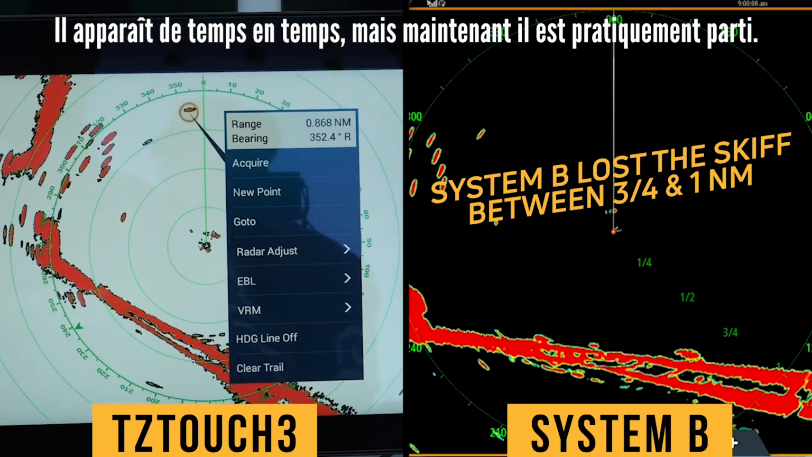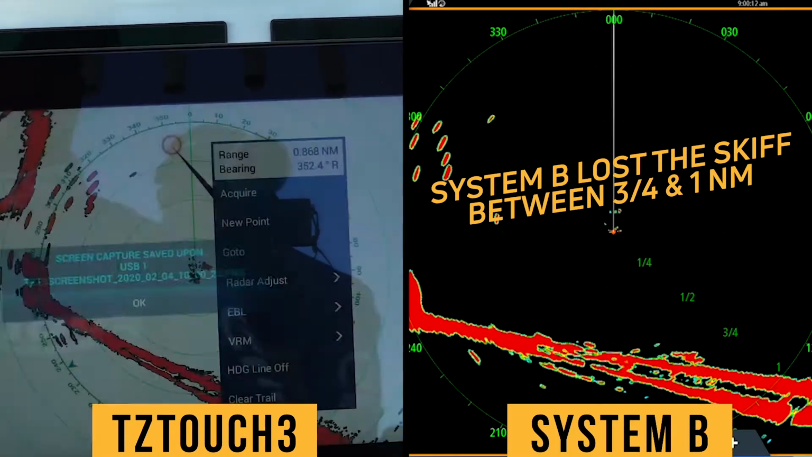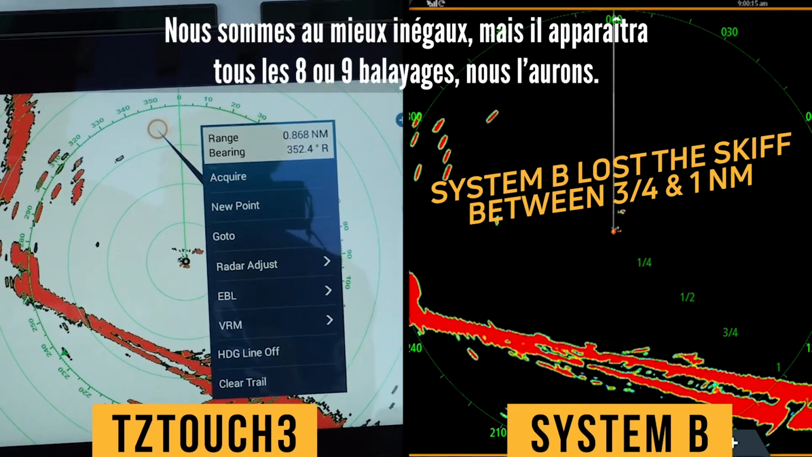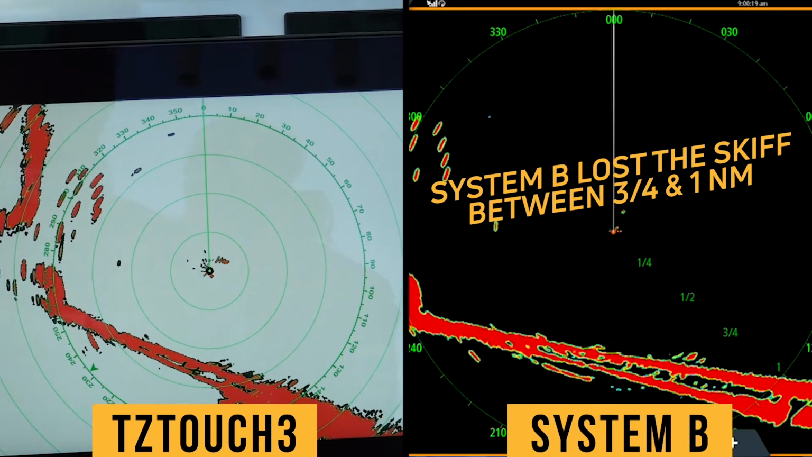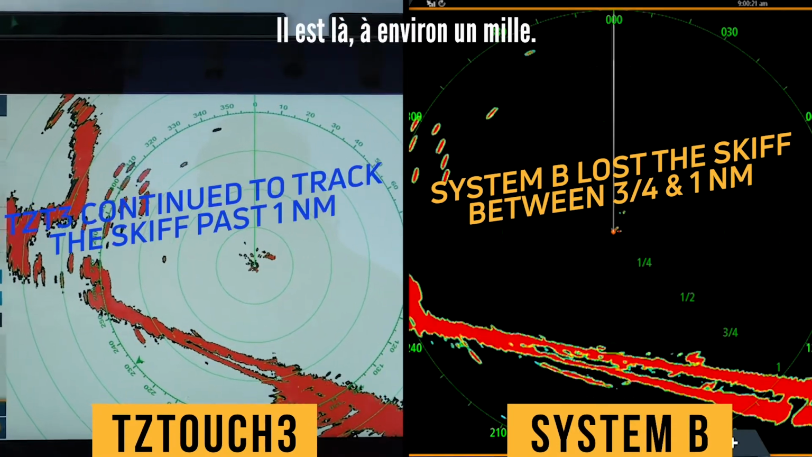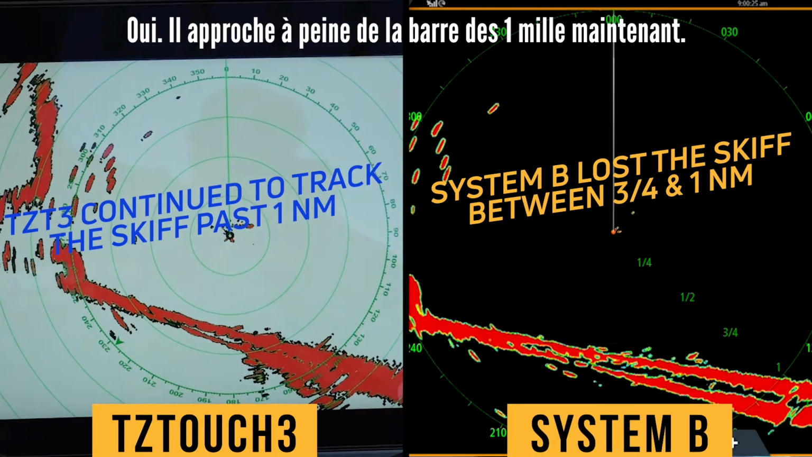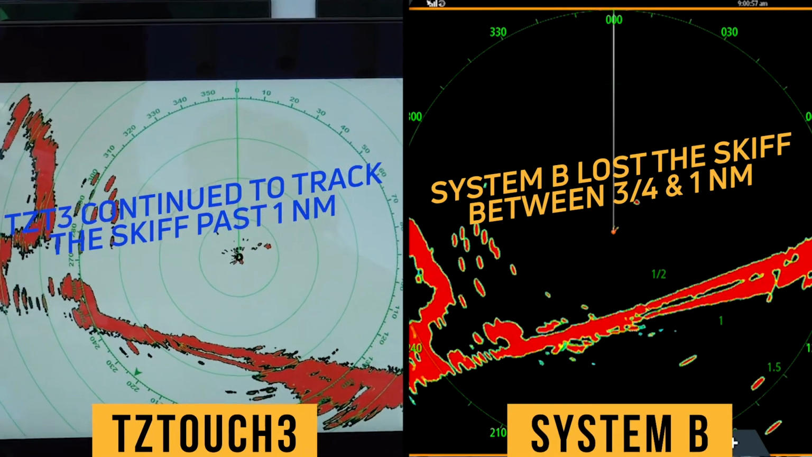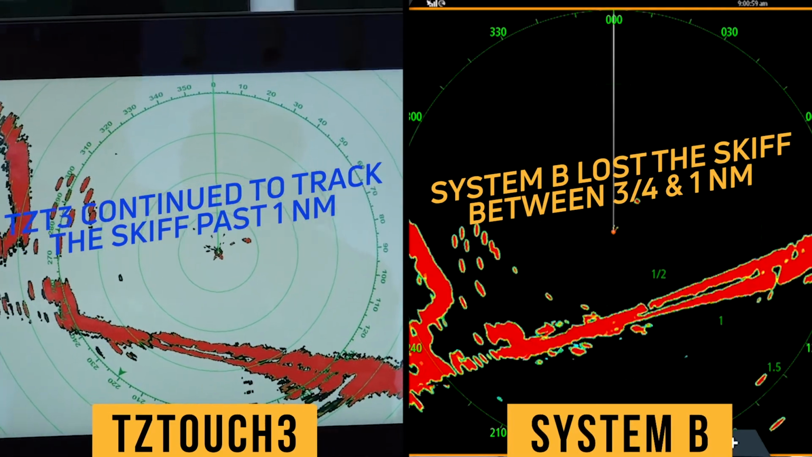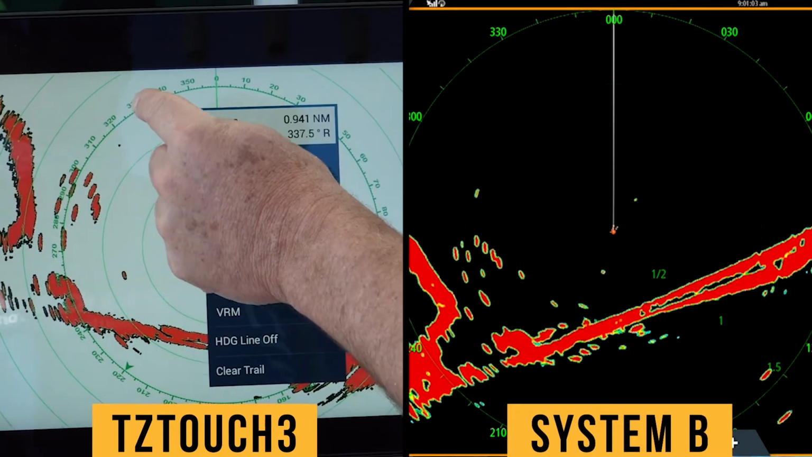He pops up once in a while, but he's mostly gone. We're definitely spotty at best, but he'll show up every 8 or 9 sweeps. We'll get him. There he is. About a mile. Yep, he's just approaching the 1 mile mark right now. That's not him.